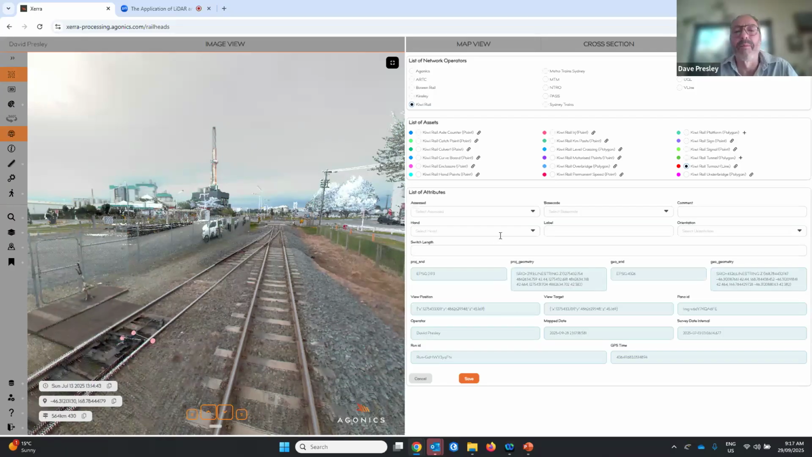And then up comes the asset form for that particular turnout. Now, we can map the blades, we can map the last long bearer, we can map the points mechanism, et cetera. But this is how we can build up either a point or a line or a polygon on that turnout asset. So I'll just close this.